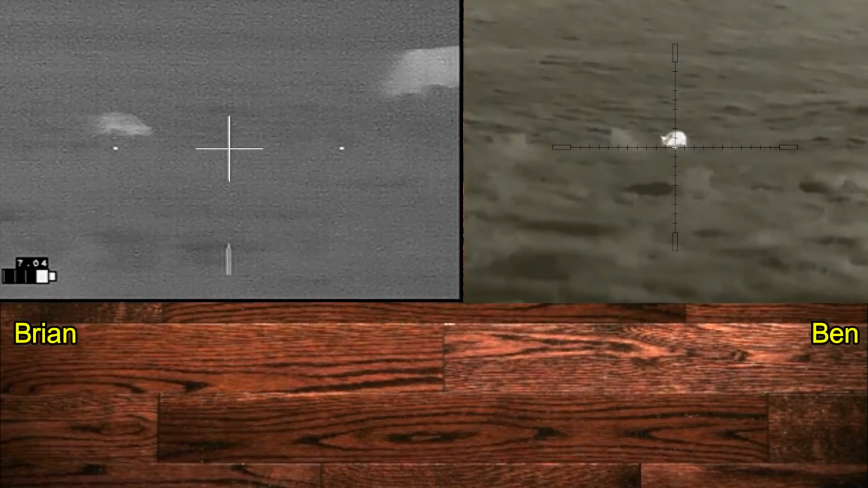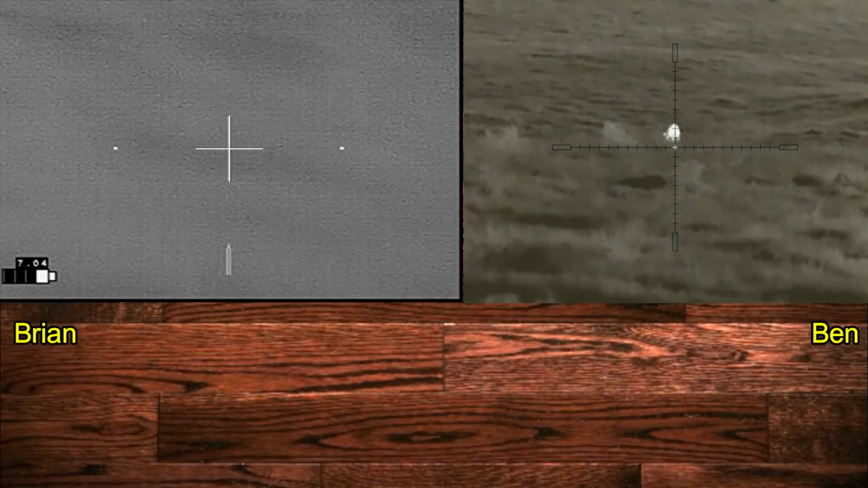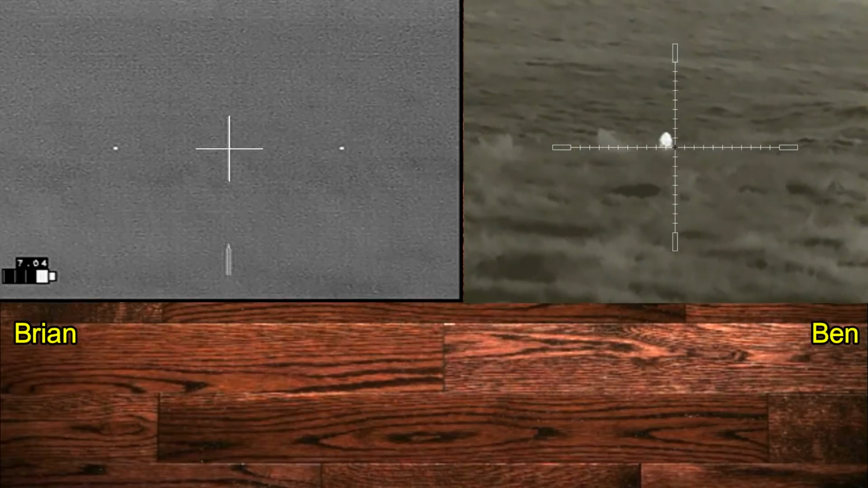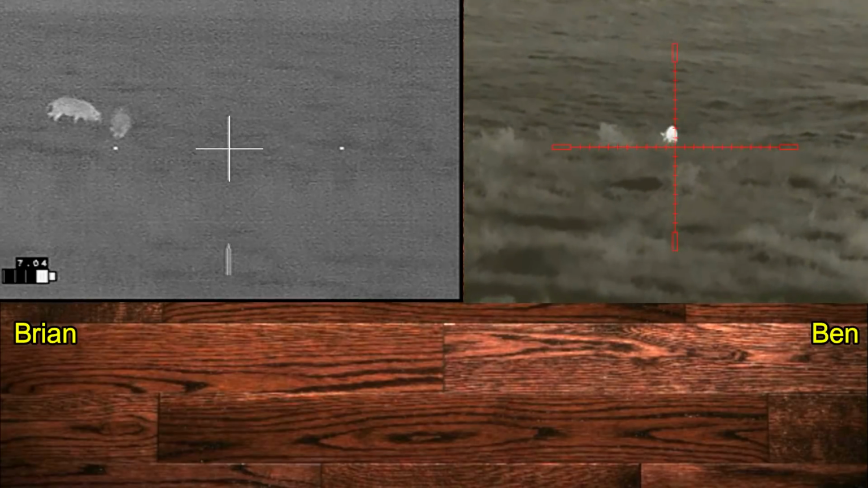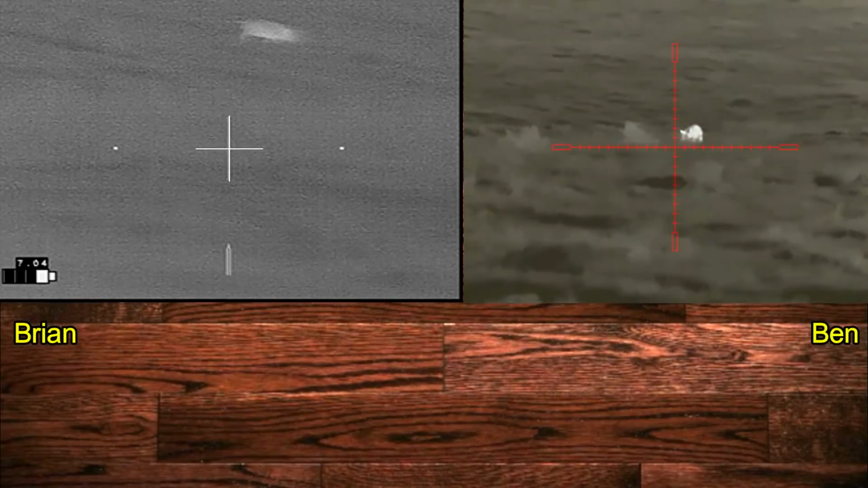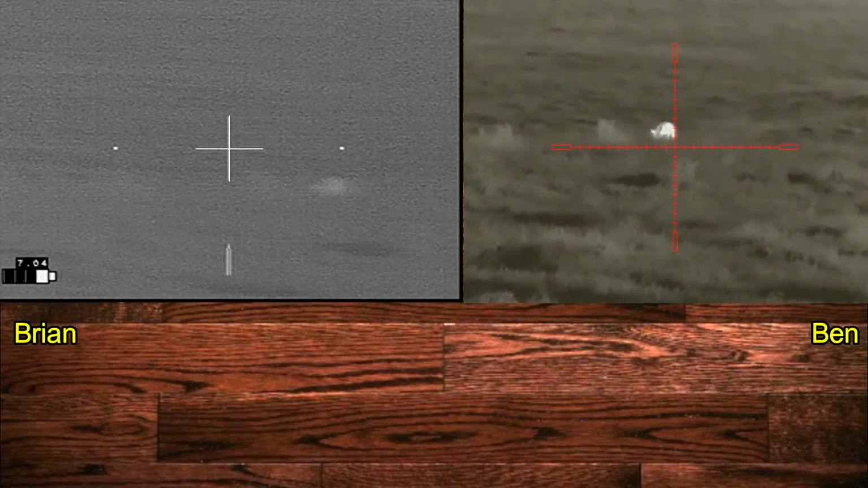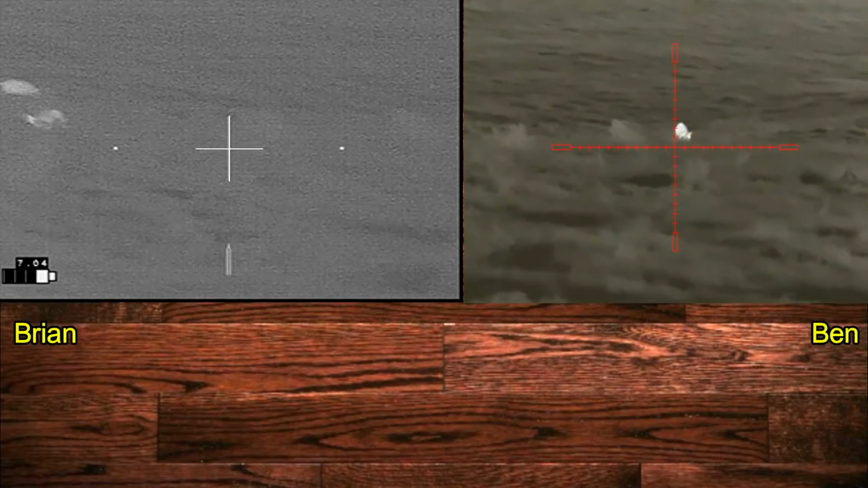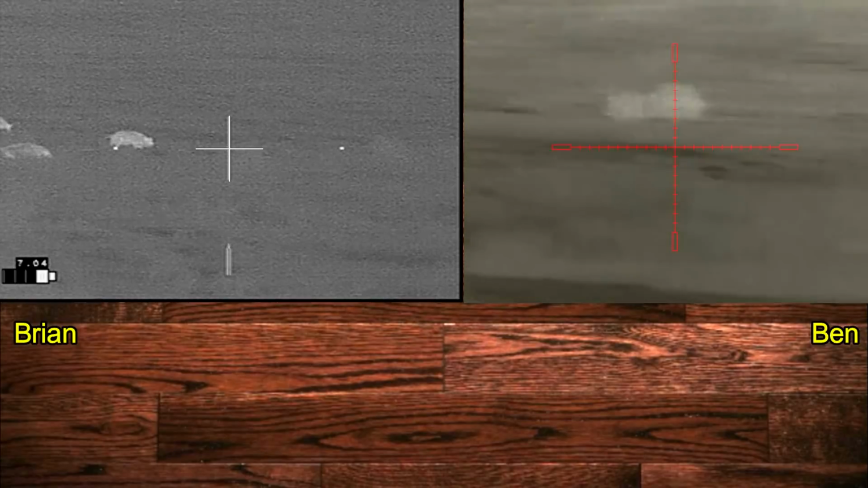Here we are on the other side of that big hill, and it looks like the sounder has come back together. And in this area, there is only one cow that we need to contend with. Actually, I think it may be a bull. Alright, scan ahead for any other possible obstructions such as cattle.